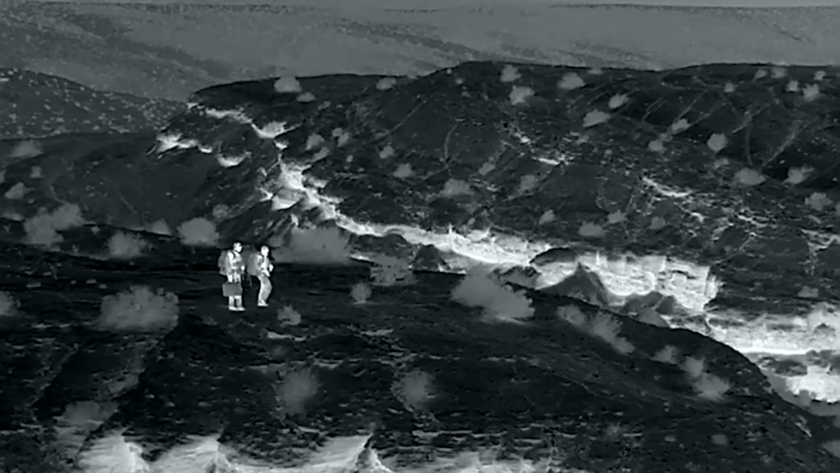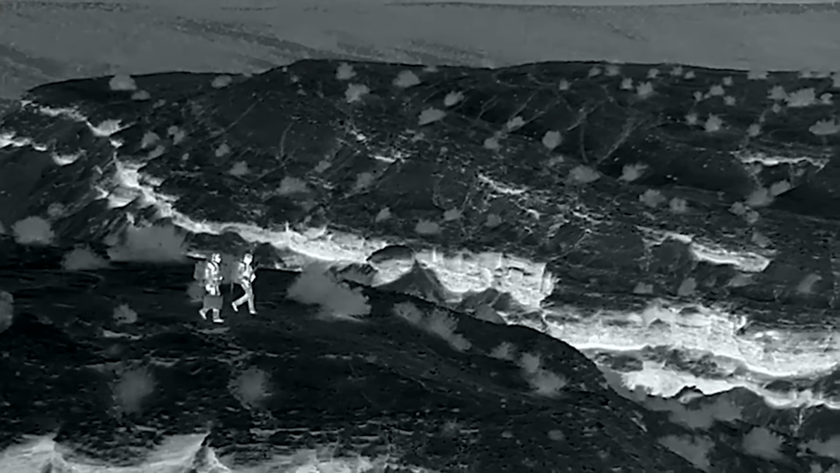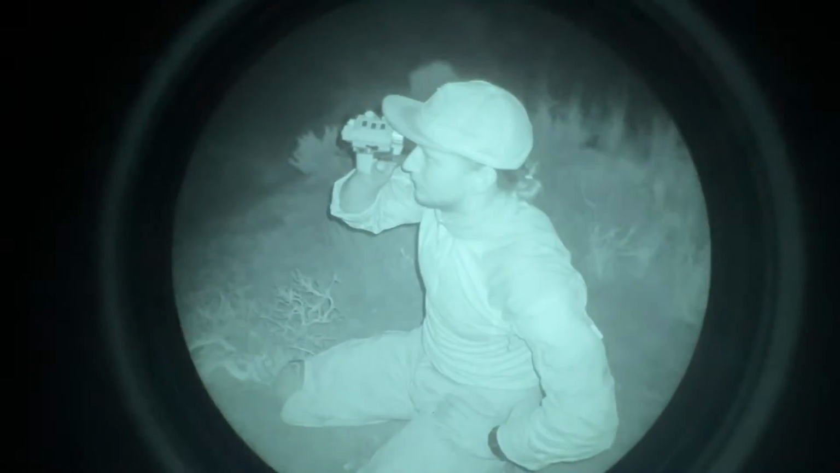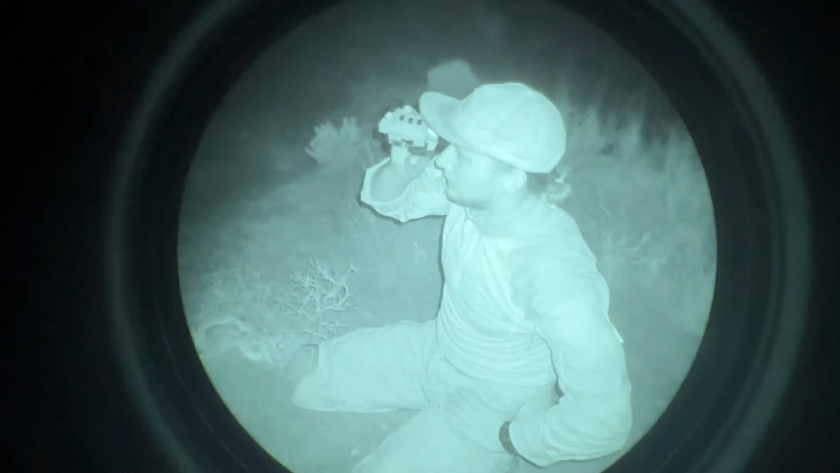So one of the really cool things that we had a chance to do while using the Ricoh was to take it out into the desert and compare it against a Gen 3 white phosphorus PVS-14 night vision device. And for somebody who hasn't had a lot of experience in the past using thermal devices, it was very cool and very eye-opening to be able to compare those two devices and really see the strengths and weaknesses when using those devices out in the real world.